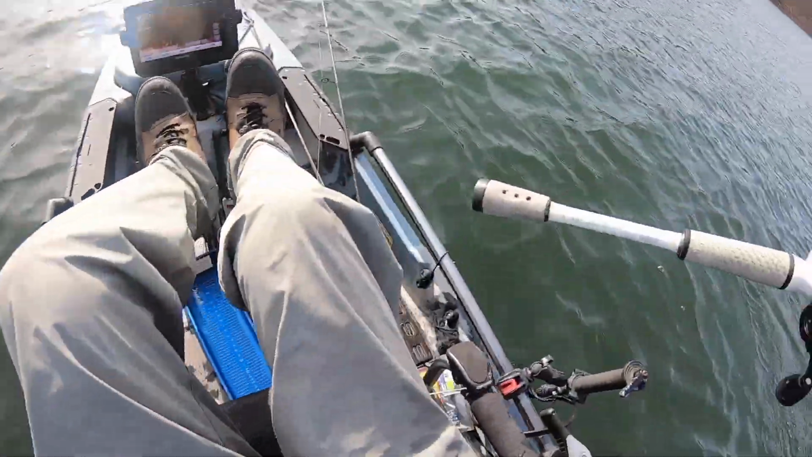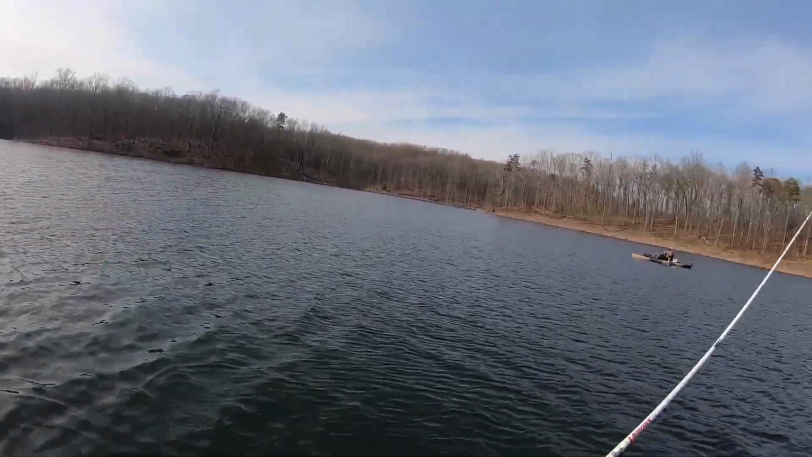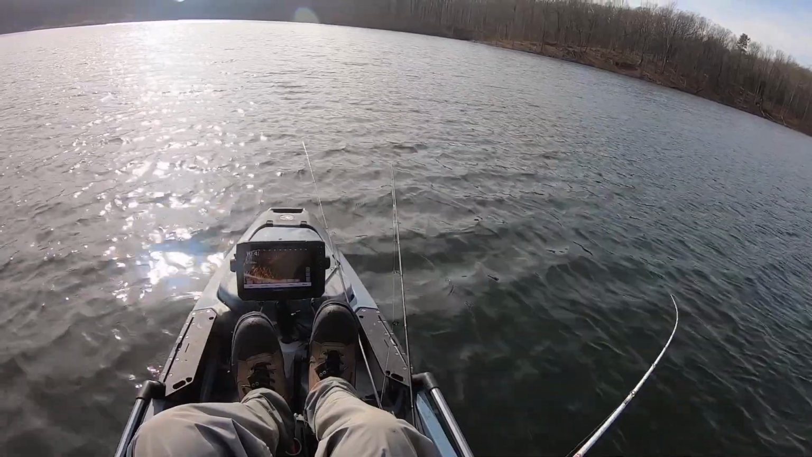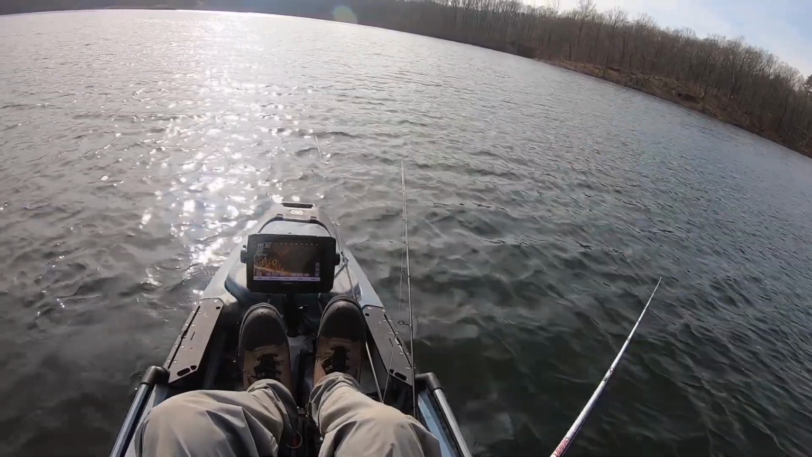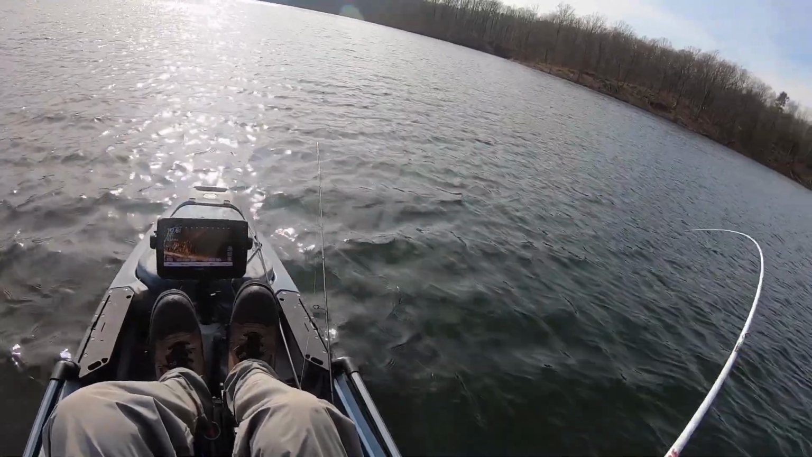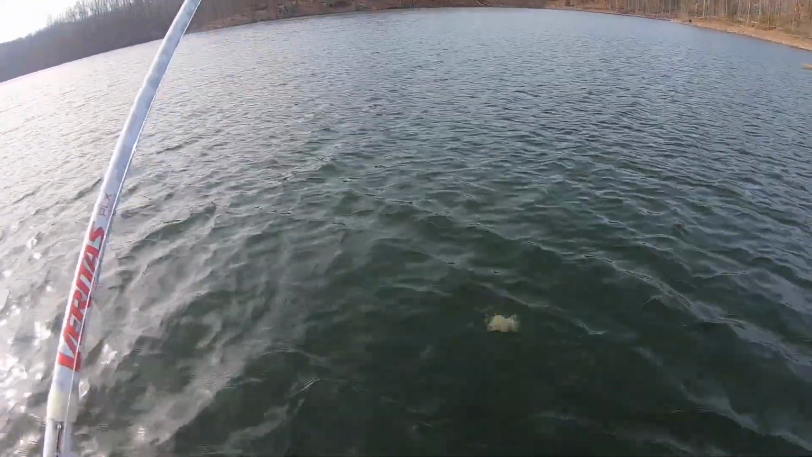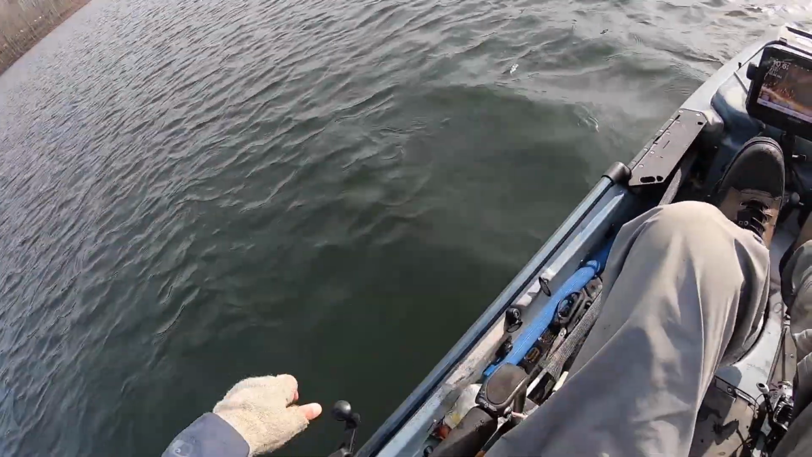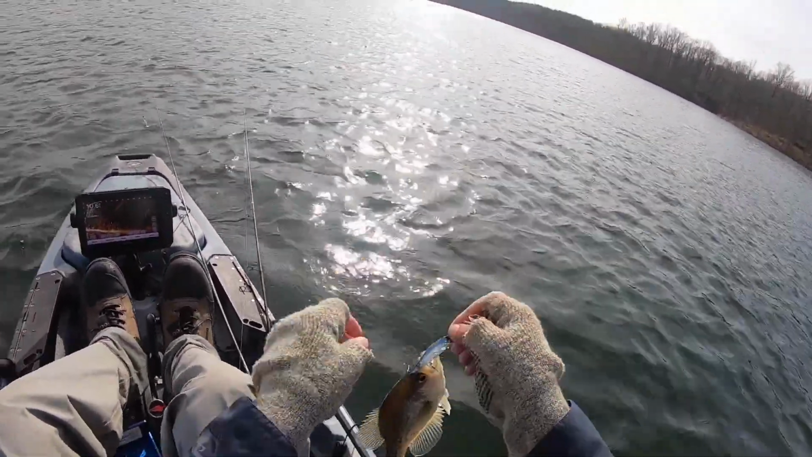I don't need crappie jigs, I guess. This is a pretty expensive crappie jig. I'm not seeing much in front of me right now. That's great. They definitely like it. I'm catching some pretty nice ones too.